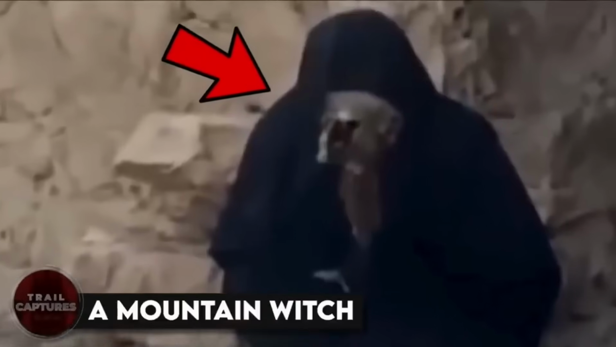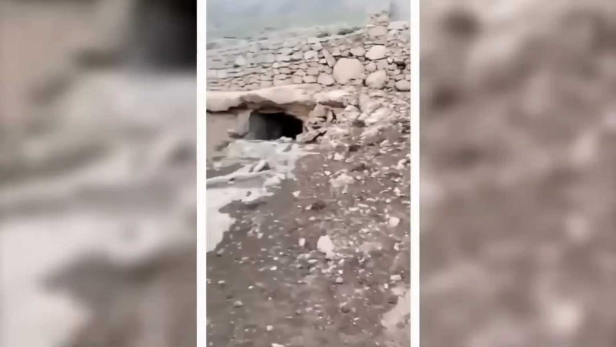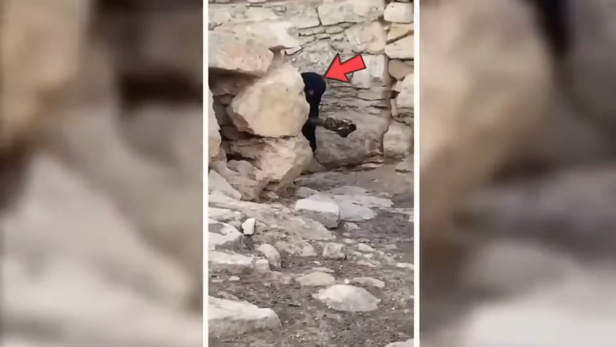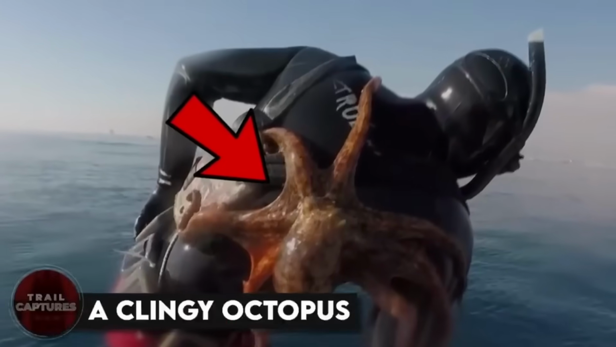A mountain witch. This video features a man named Hassan, who is an explorer of witches. He voluntarily searches for witches, and in this particular video, he visits a witch mountain to find one. To his surprise, he actually spots a witch dressed in black clothes and holding a stick, which seems to be made from an animal skull. Initially, she was sitting at the cave entrance, but when she saw the YouTuber, she went inside and started mumbling some spells. Suddenly, a stone hit Hassan's face, which was a signal for him to back off as the witch didn't want to be disturbed.